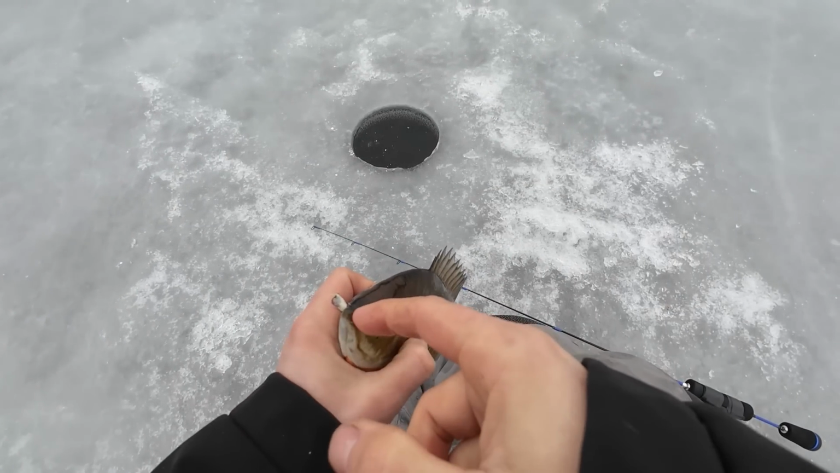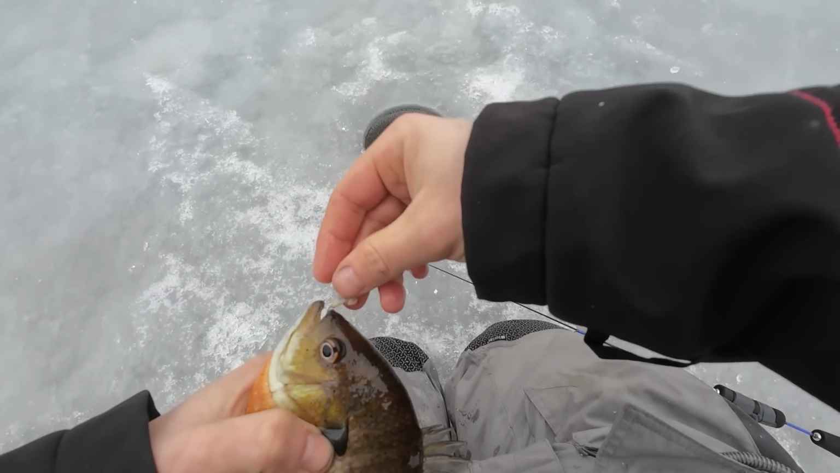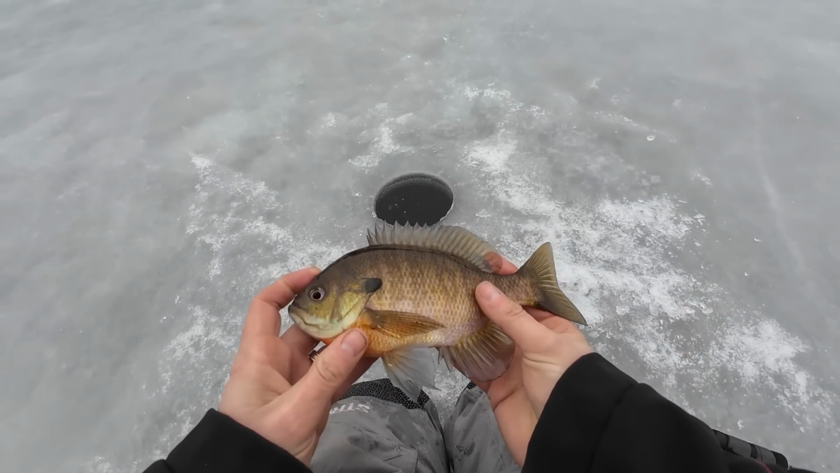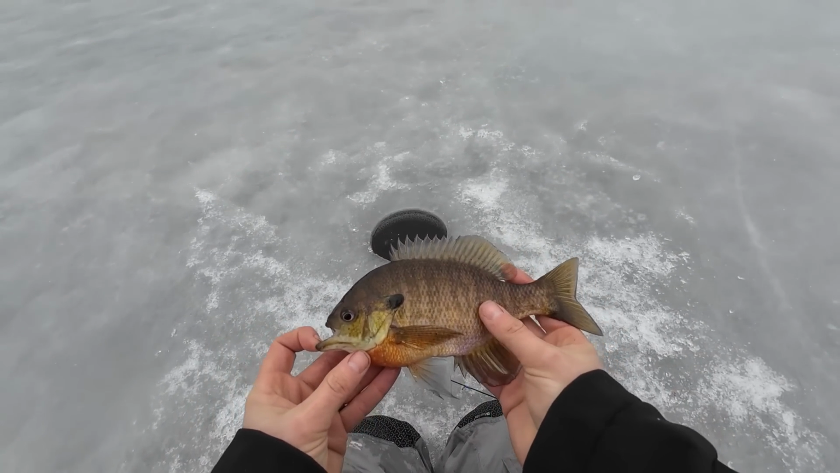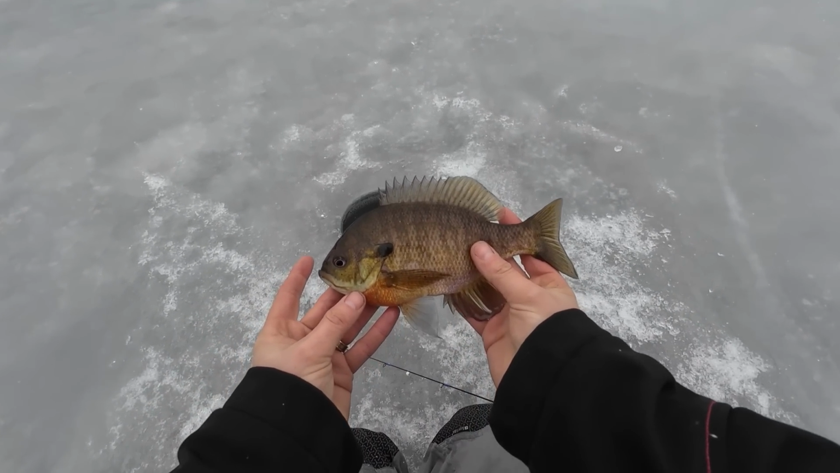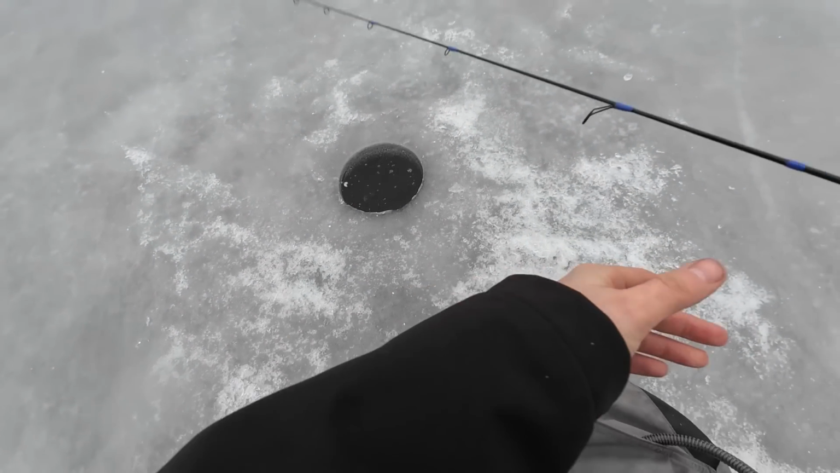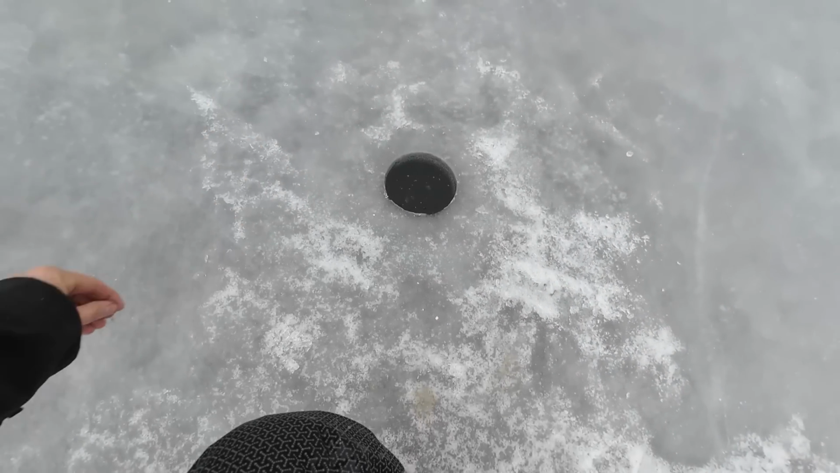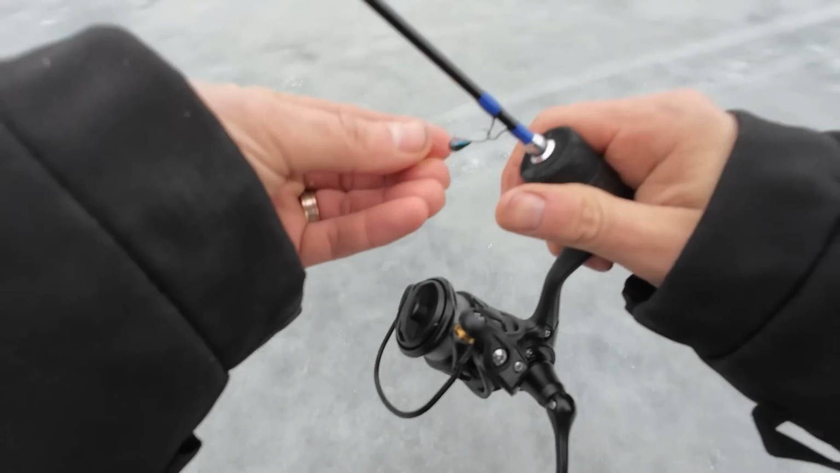Okay, this is going back. No, it's not, for a measurement. Look at his mouth. He's been caught when he was young. Somebody totally screwed up his lip. That's an 8.5, 9-inch bluegill all day long. Okay, bye. My hands are getting cold, so my waxy just fell off. I'm gonna go back to the shack and warm up quick and see if there's any fish at the shack.